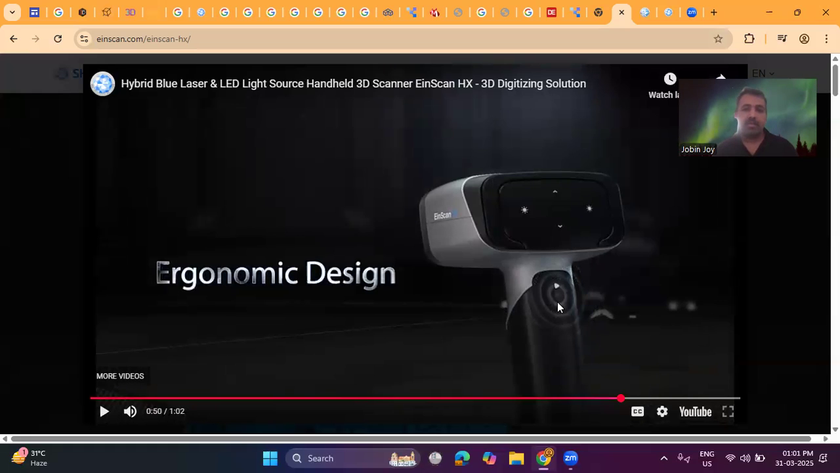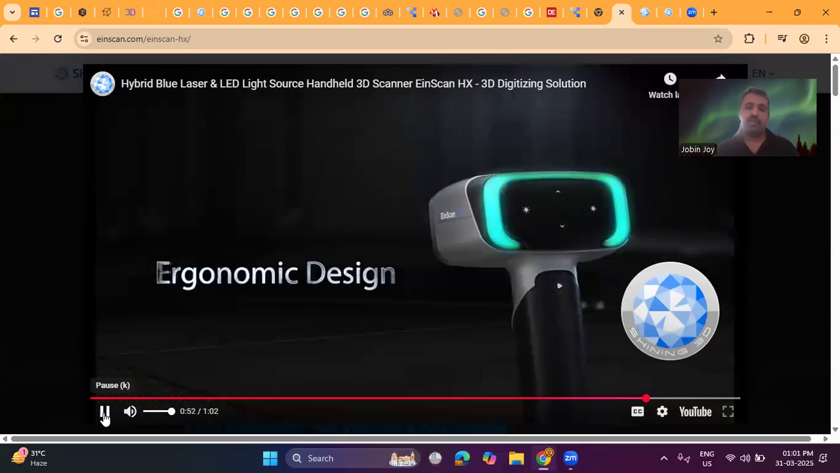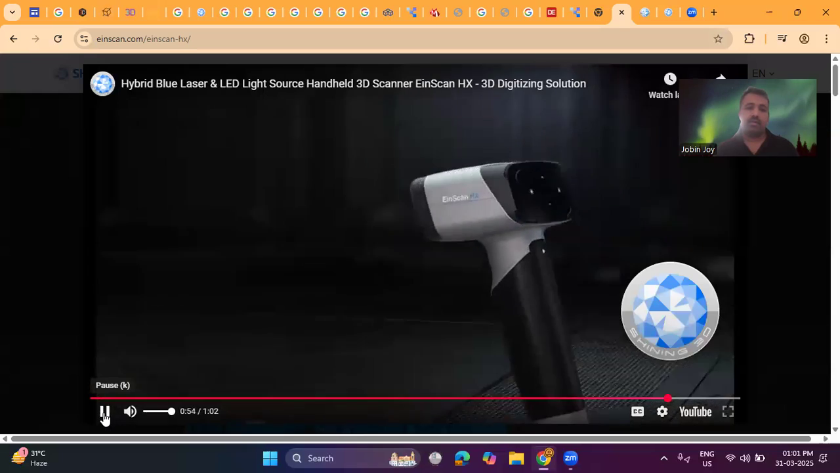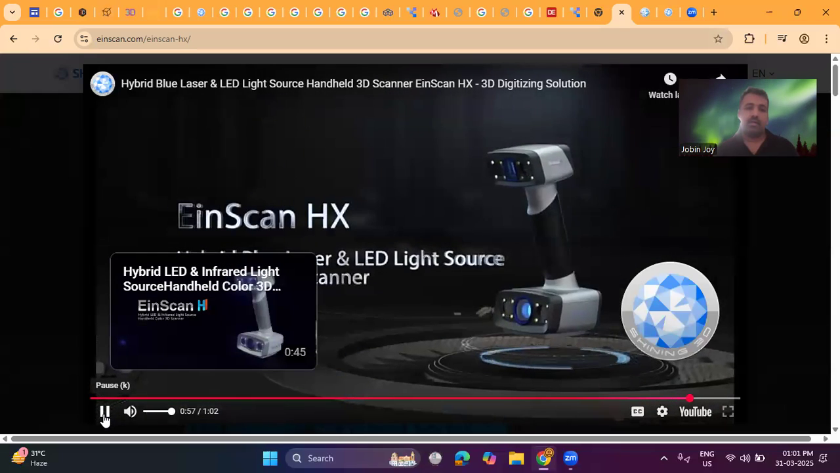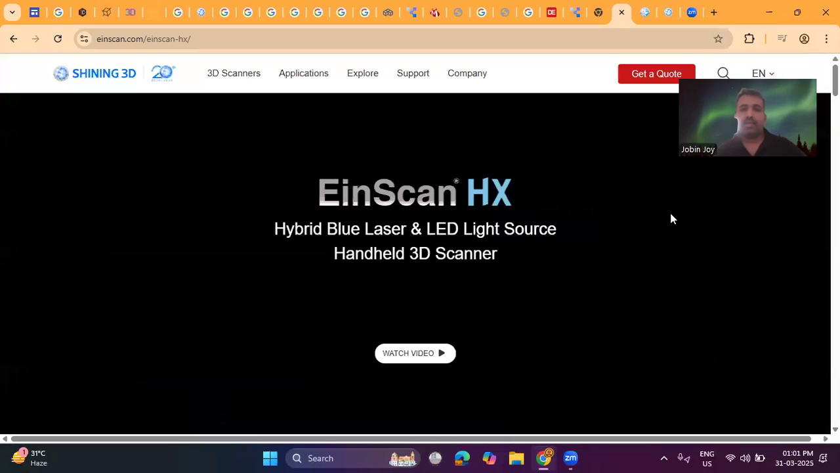By clicking this play button, here you can see a play button, we can start the scanning process, and we can zoom in, zoom out. Okay, so that's it about the basic idea of the Einscan HX 3D scanner.